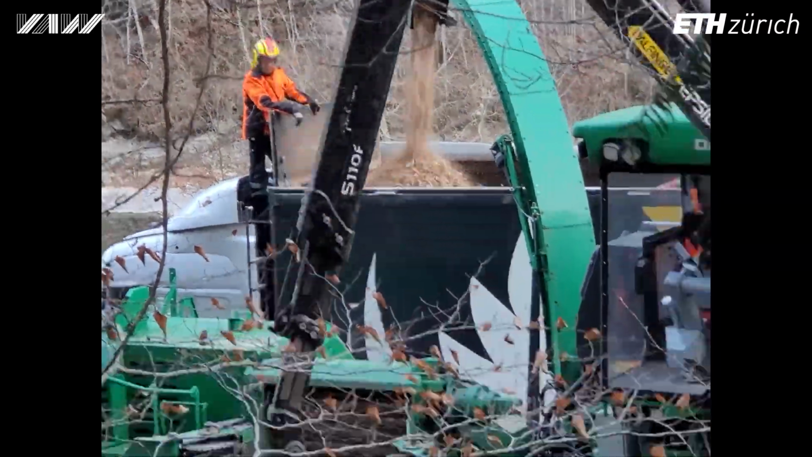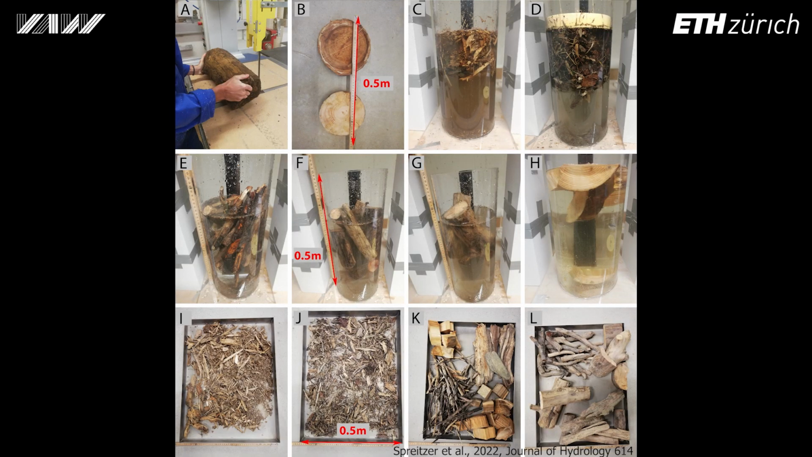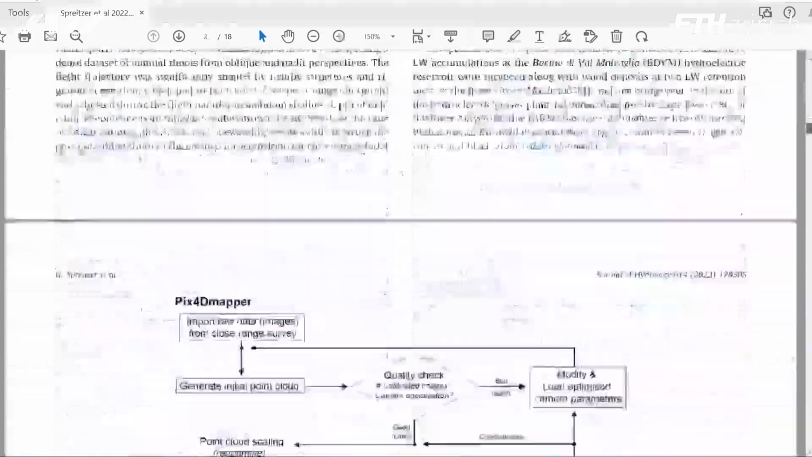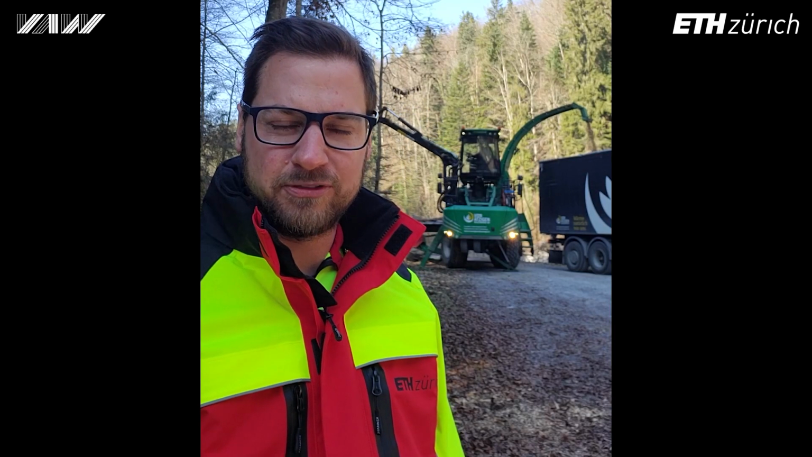In addition, samples of the wood chips are brought to the laboratory where density estimates are conducted using the water replacement method, which then allows for the estimation of the net wood volume, also known as the solid cubic meter volume in industries. With the knowledge of bulk and net wood volume, large wood accumulation porosity is estimated. It is known that large wood accumulation porosity affects flow hydraulics and general morphology.